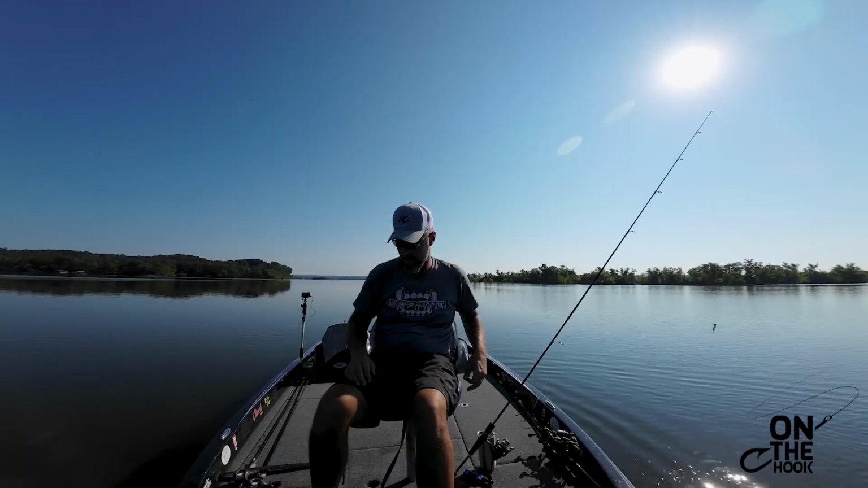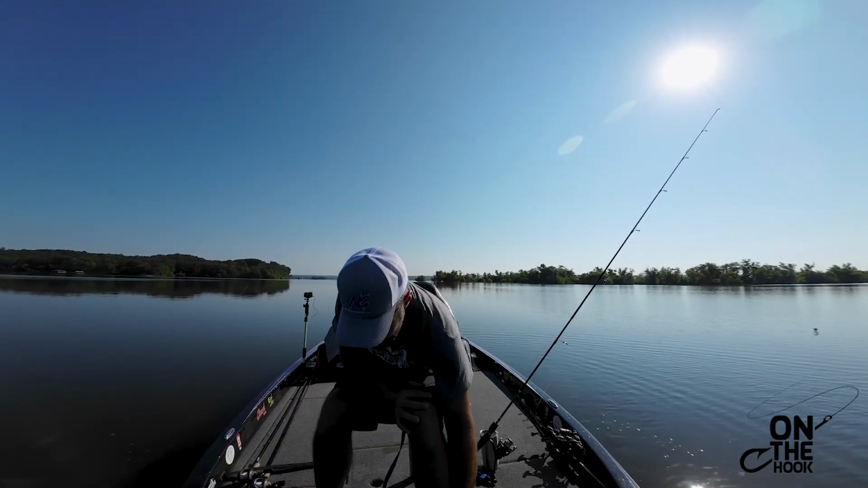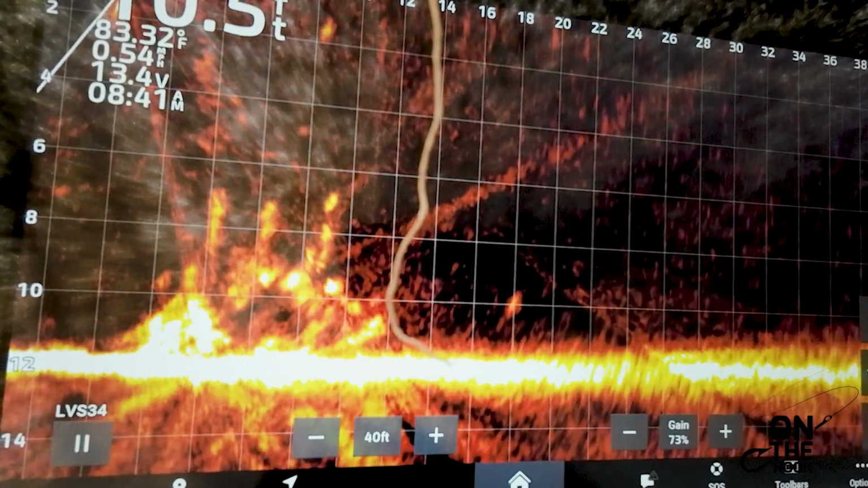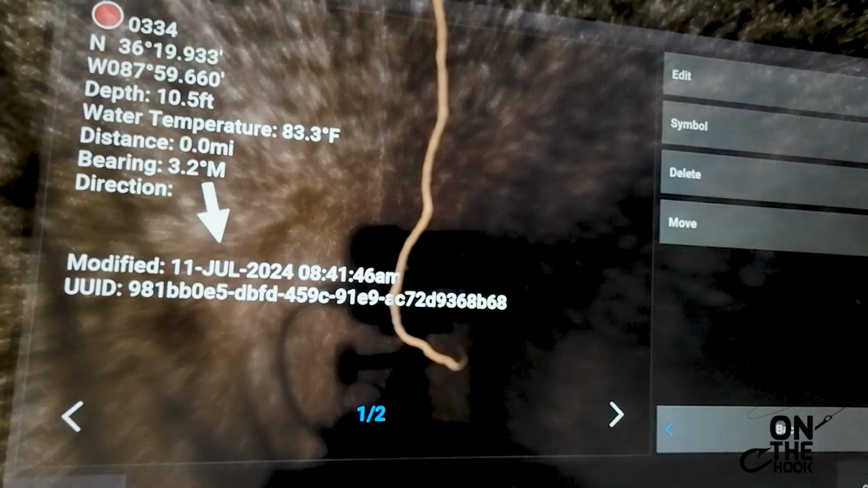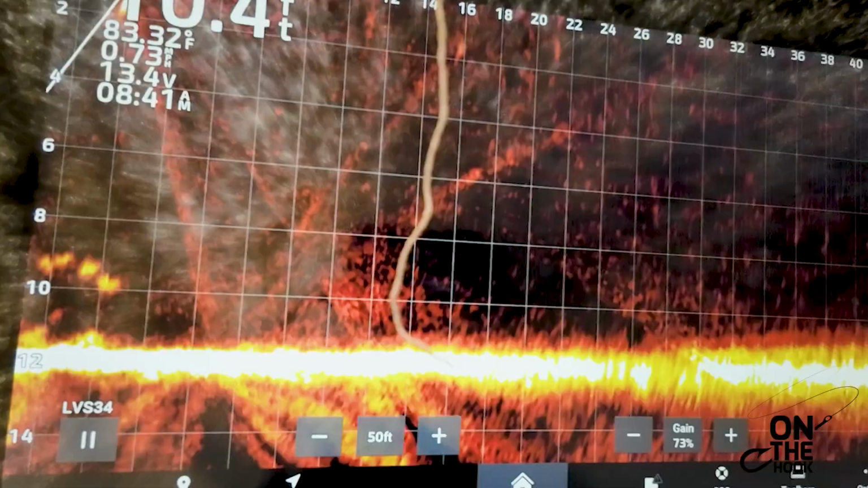So I'm gonna pull up here, I'm gonna mark this stake bed, I'm gonna move to the next. I'm pulling up and I'm getting directly over the top of this stake bed before I hit mark. I'm actually running over it just a little bit before I mark it, because I do not have a puck up front. So it's reading off the back of the boat.